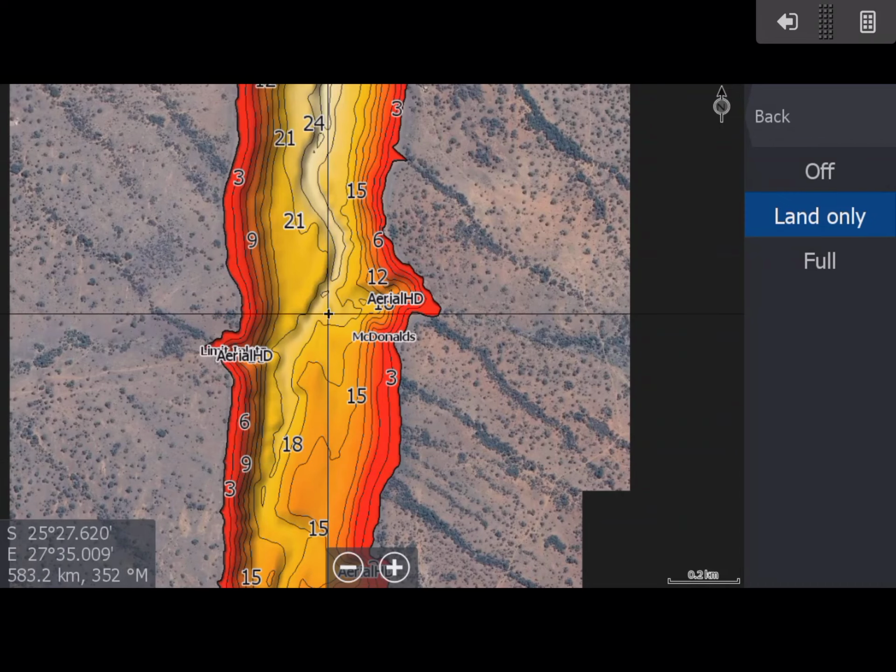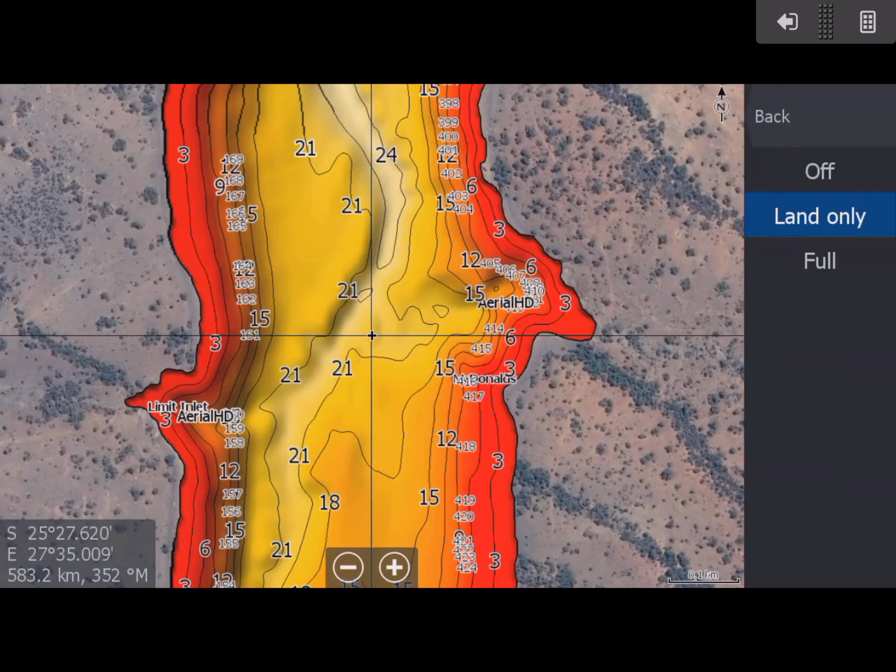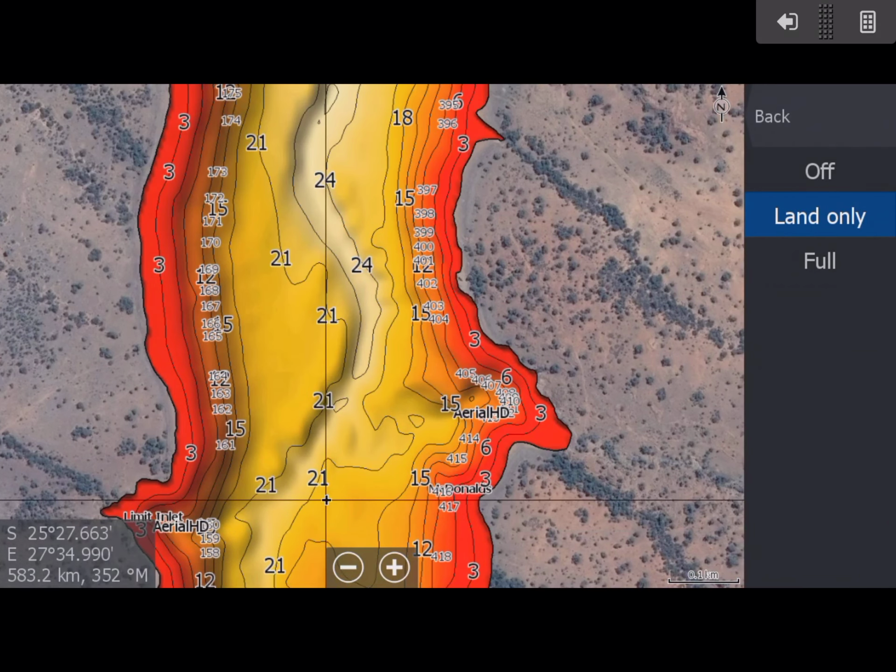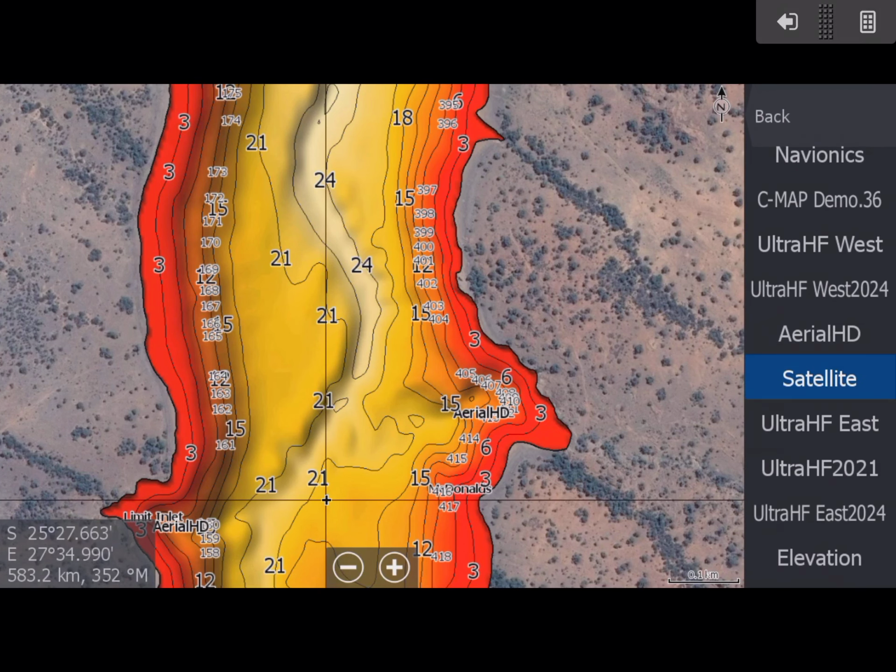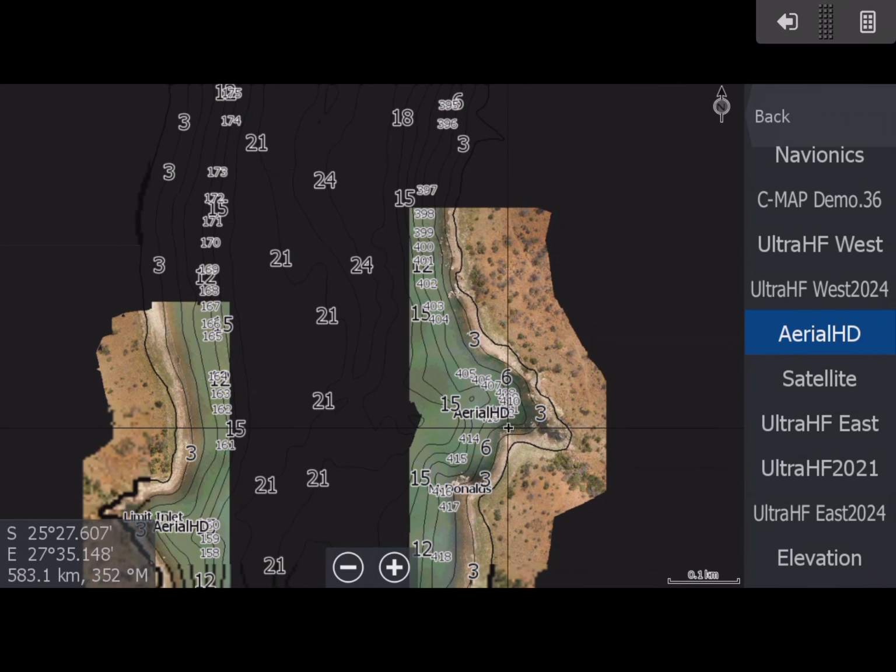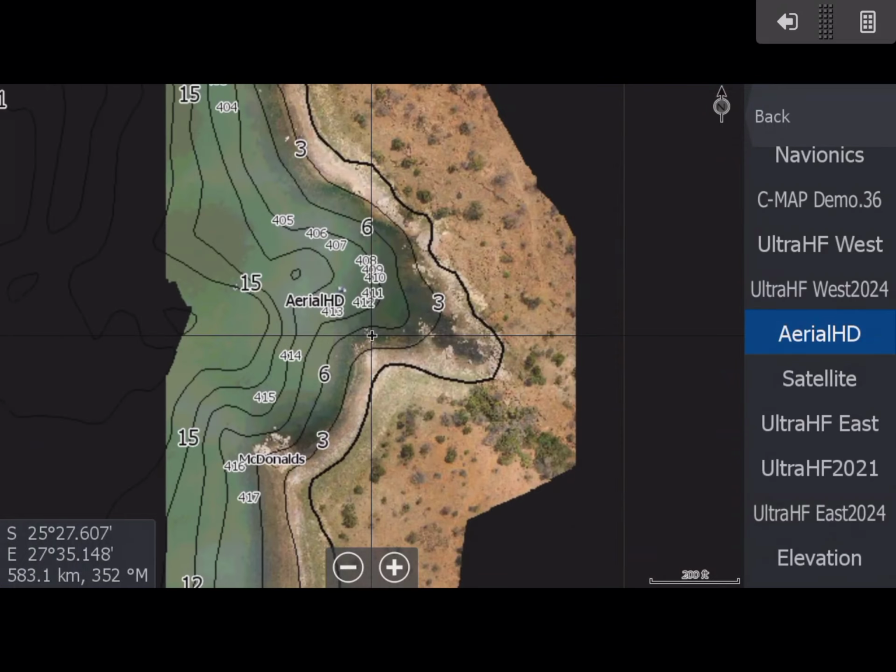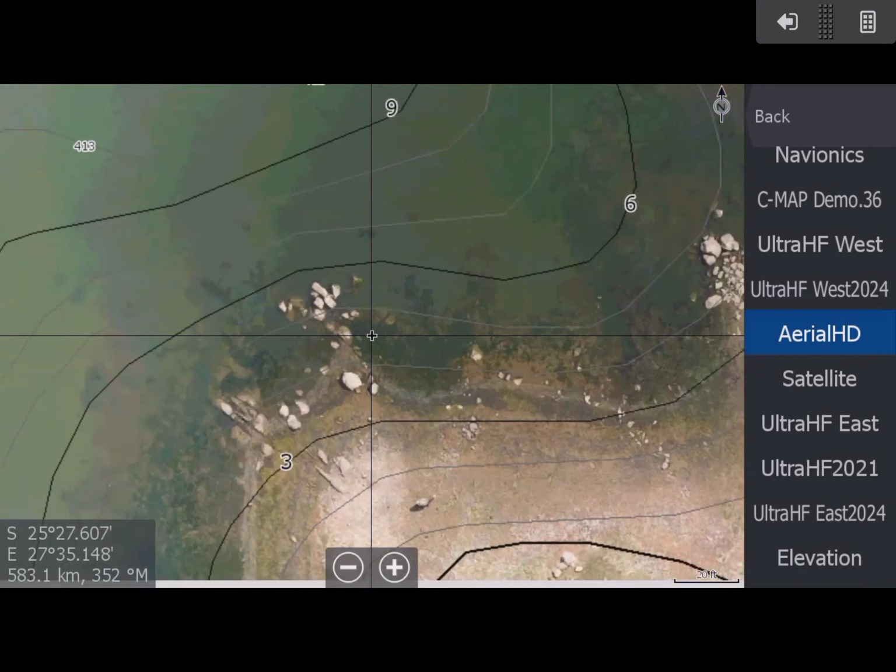As you can see, this is down at McDonald's. Shows you the channel nicely, how it swings in there. There's an AerialHD down here at McDonald's. Let's go to that. As you can see, very, very interesting area. Some lovely pictures there. Okay.